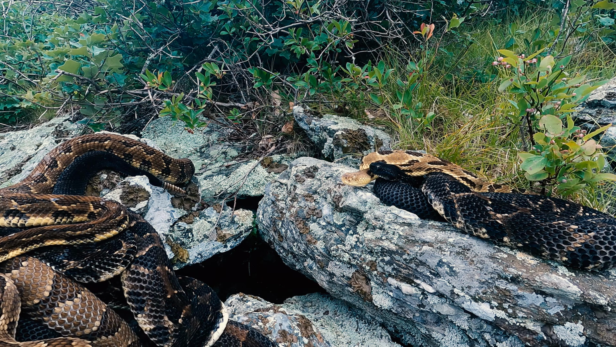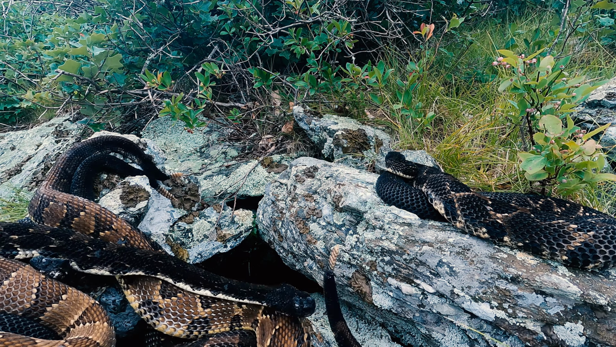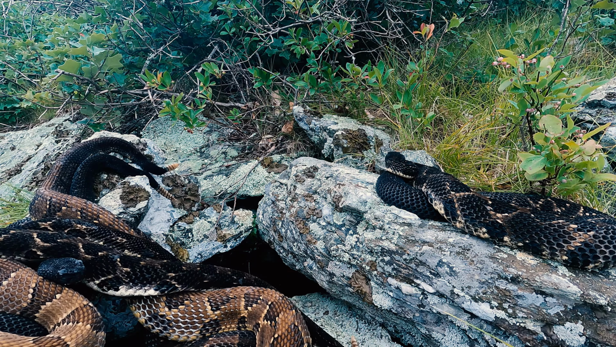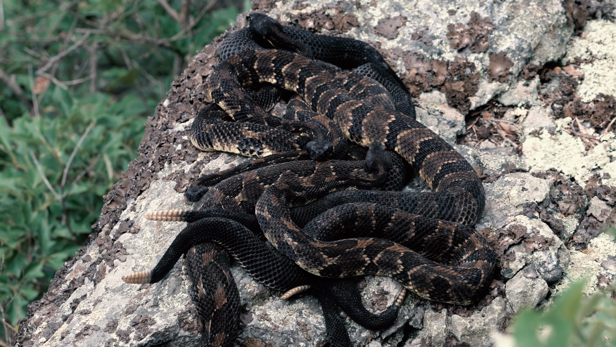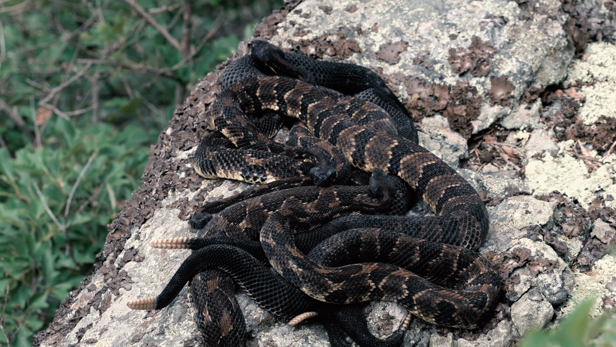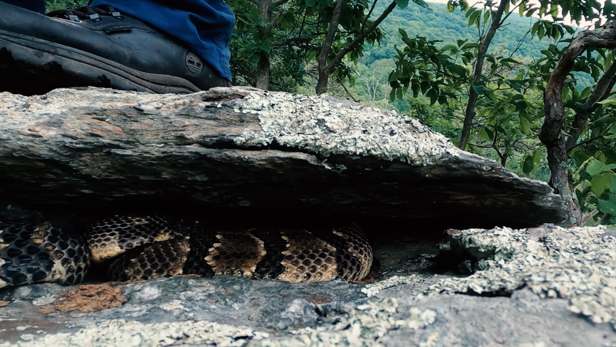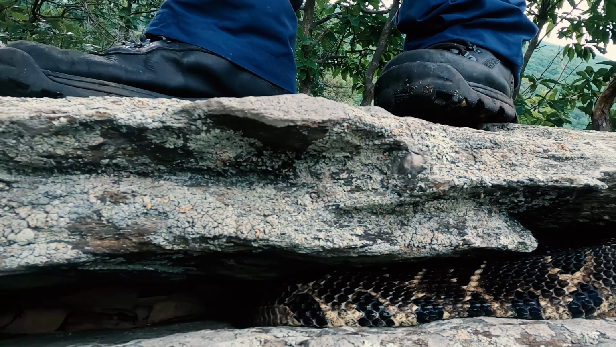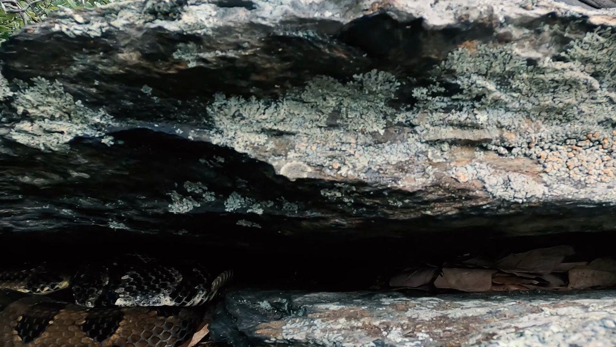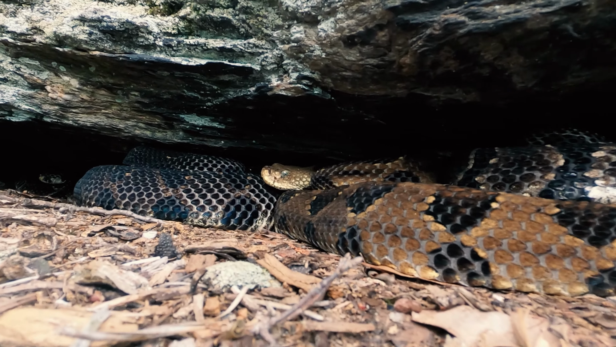These birthing rookeries are usually communal, and depending on the size of the local population and how many females happen to be pregnant in a given year, several to upwards of a few dozen females may utilize one specific gestating birthing site. These gestating sites become established in early summer, where the pregnant snakes will spend the better part of 3 months before giving live birth between late August and late September. During this time, the females will eat very little, if at all.